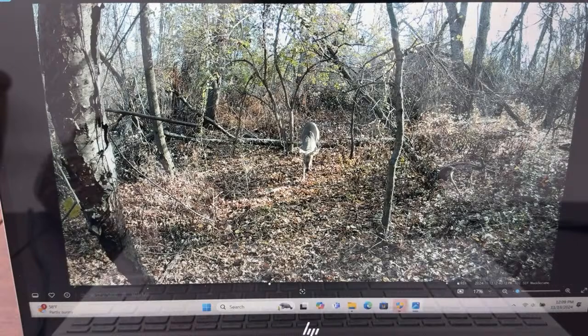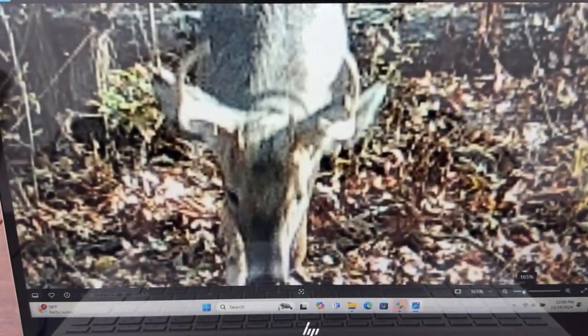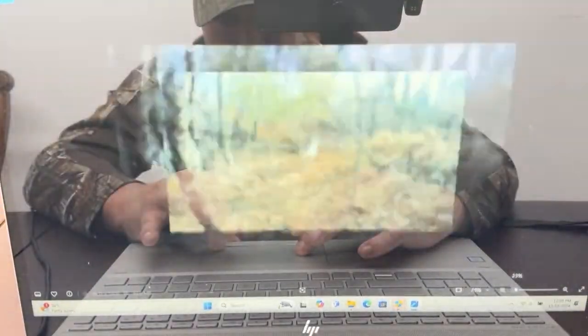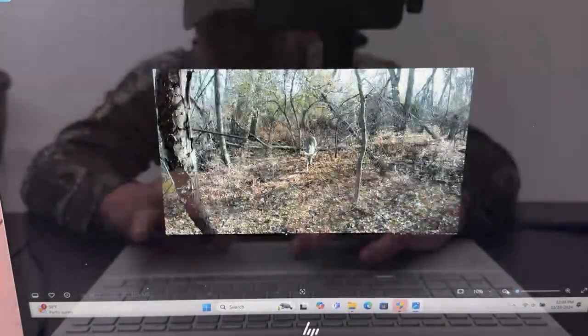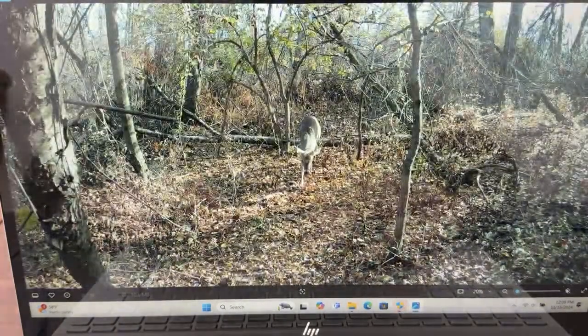What the heck is that, a spike? Let's see. I'm going to do this. Instead of zoom, I'm going to zoom in like that. See, that is a little 6-point right there, but it's in motion. So that's a whole different buck that I didn't have. Whoop. Let's go down to right about there. Let's go down this way. Nope, we're going to go this way. Yeah, we'll go right to there.